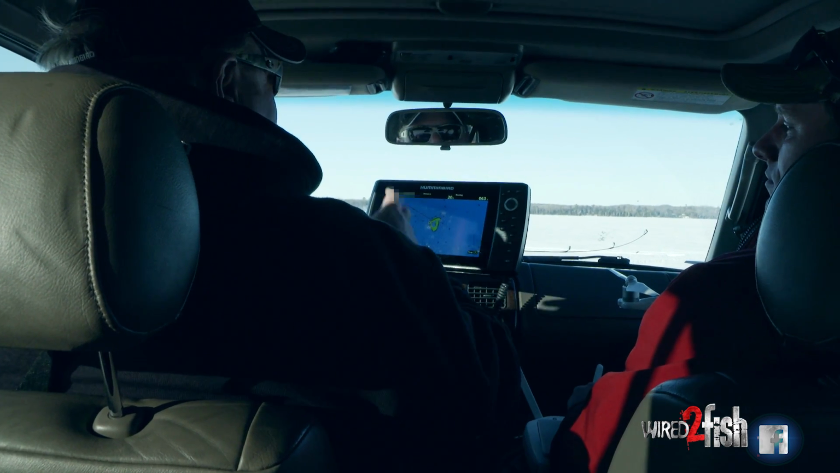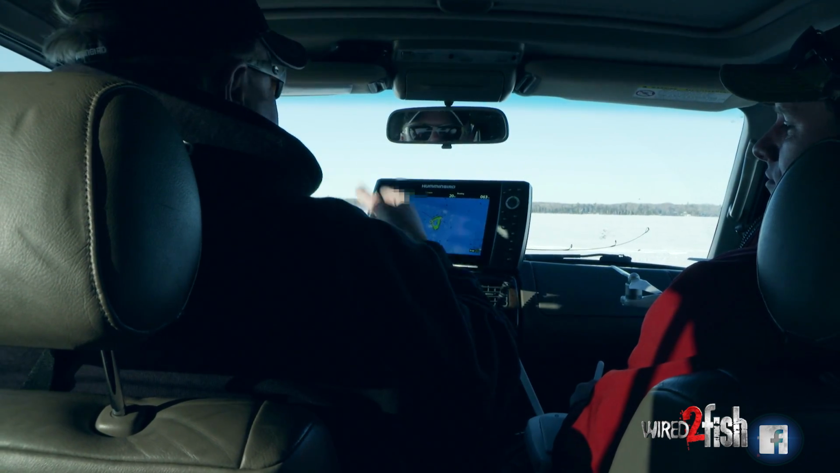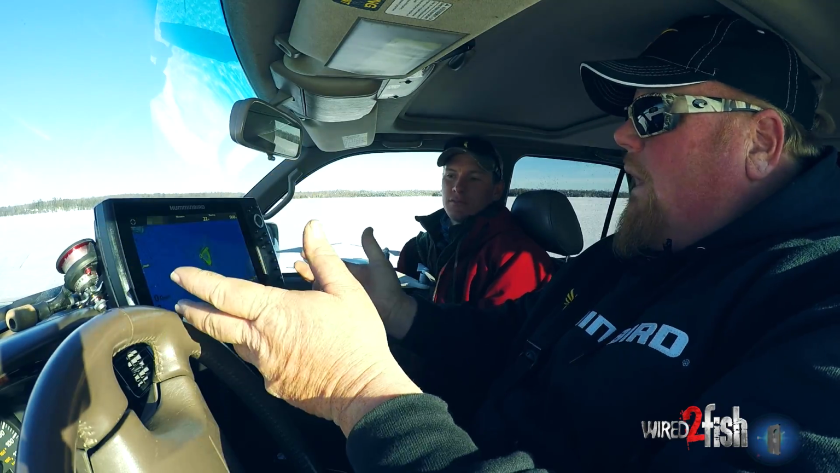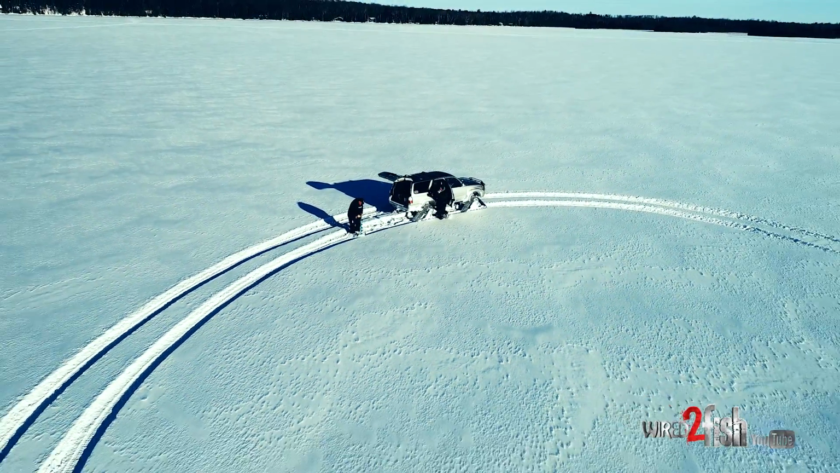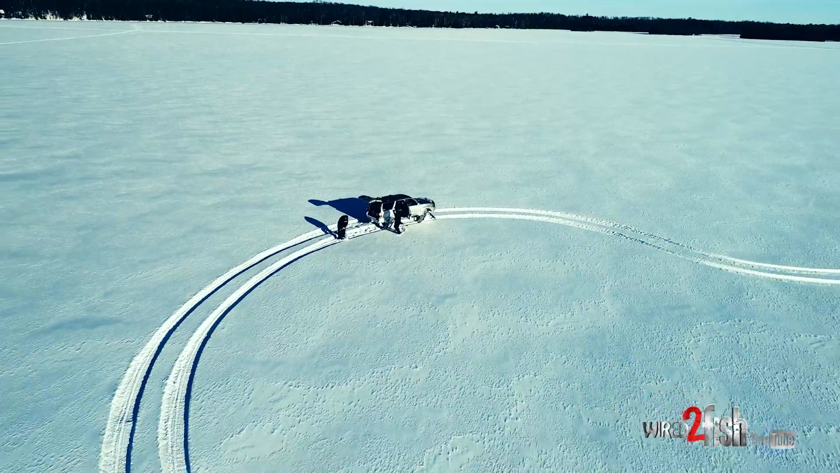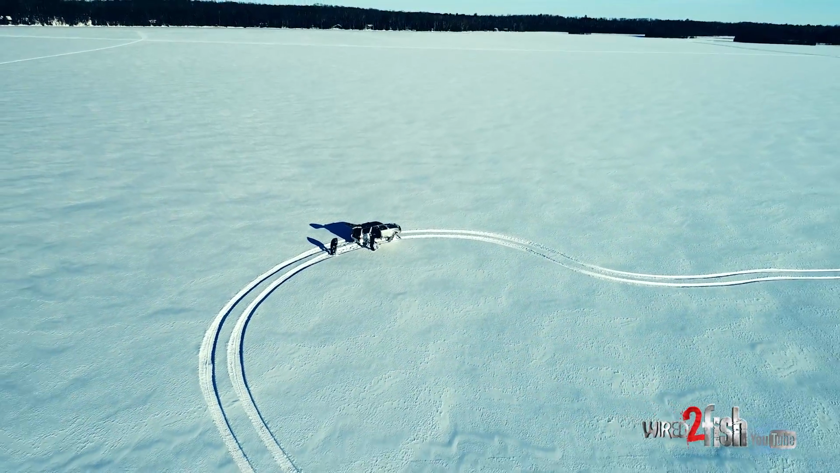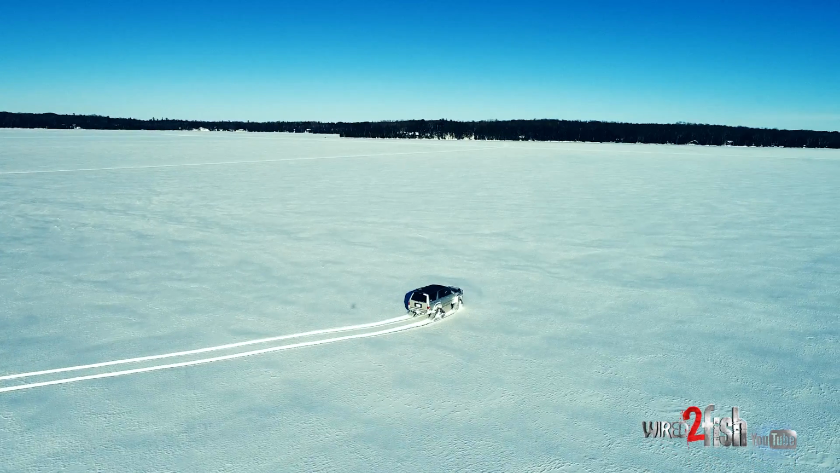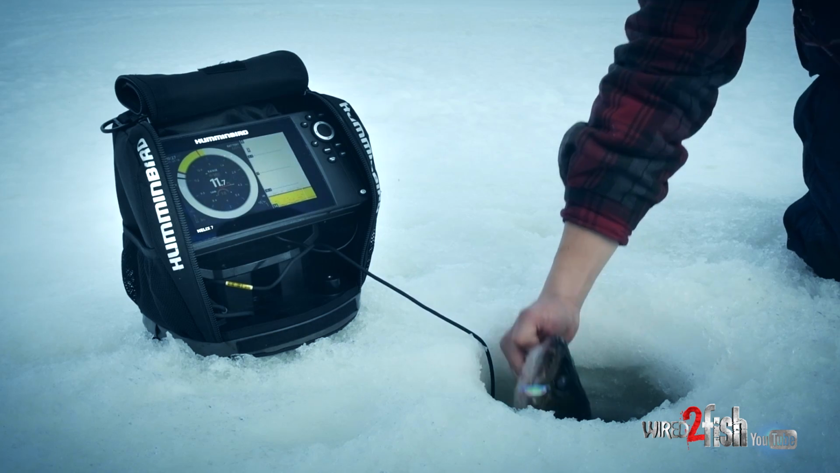And now I can see how big this piece of structure really is in comparison to the size of the lake. For us, we're just one little spot on this giant piece of structure, and there's so many. So it puts it into true perspective, and that's really neat. The key thing is to keep running and gunning until you hit the jackpot.